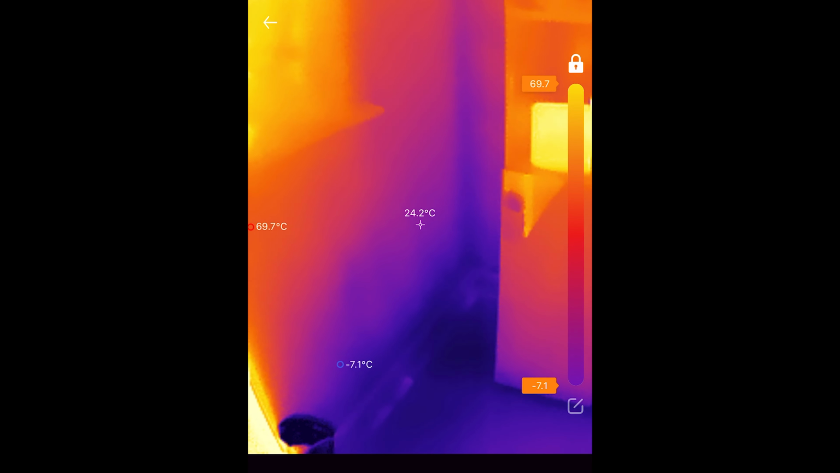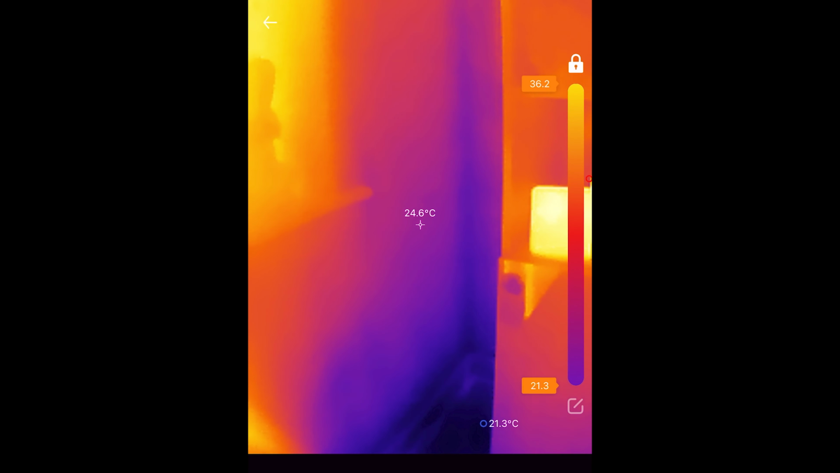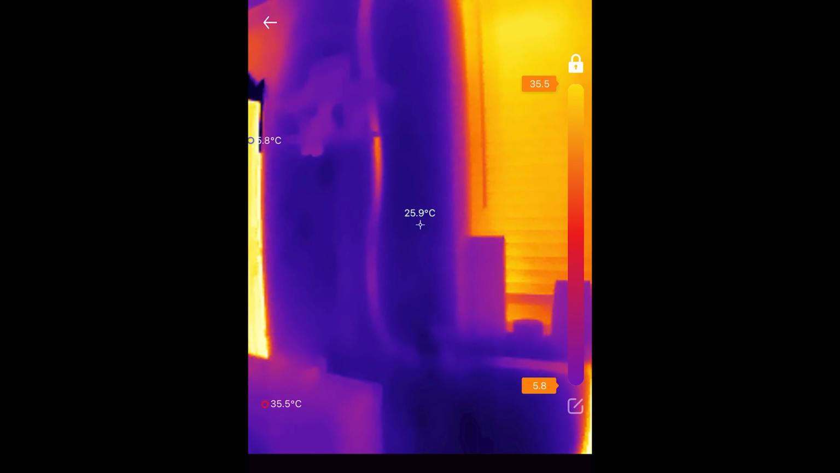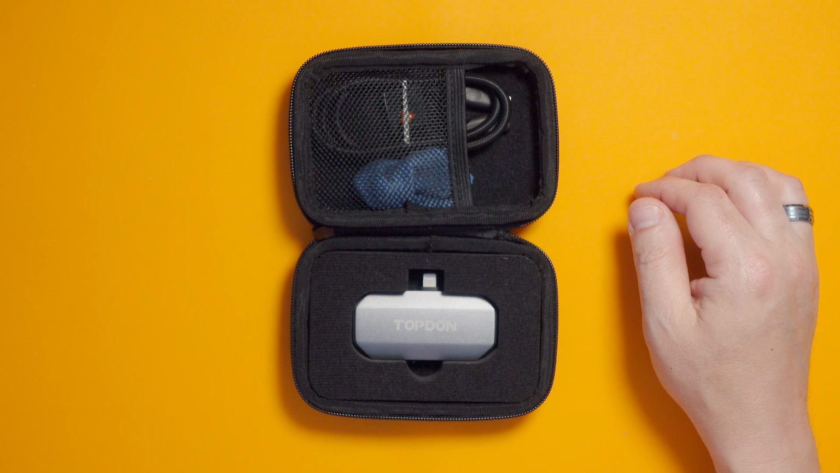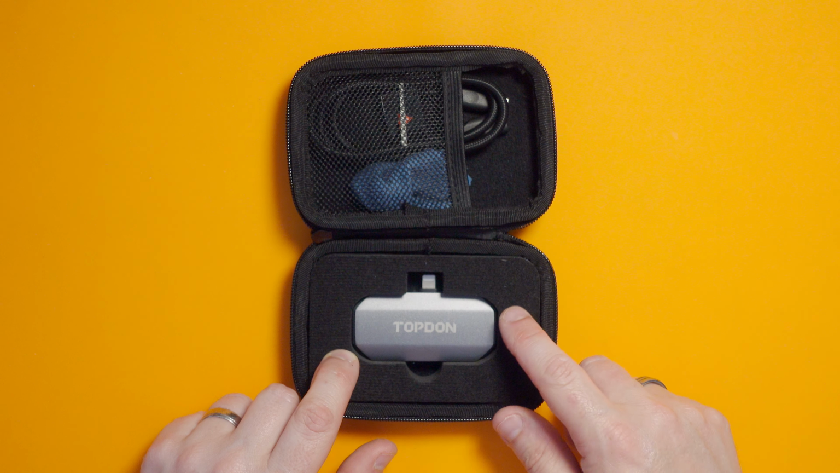So what this tells me here is there's no pipes, there's no electrics on this wall either. So we can literally see the pipe. There we go, in that shot there. That is mad. Amazing. Right, okay, let's go back to the desk and finish up. Wow, I cannot believe how good that is. I'm actually shocked just how powerful this tiny little gadget is.